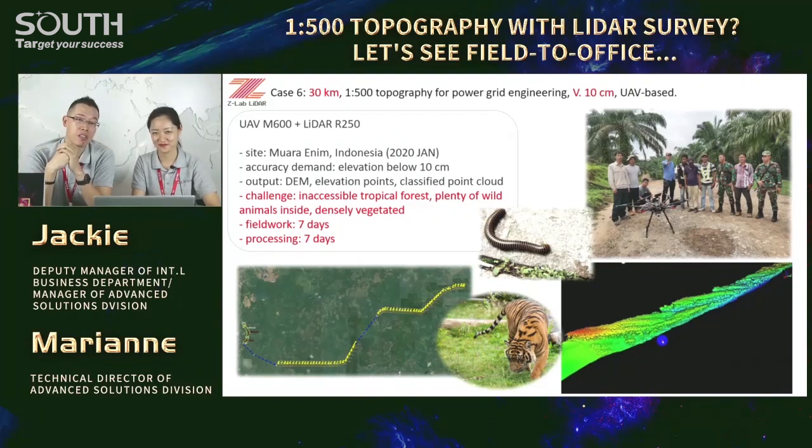First one, why not use UAS photogrammetry for this survey job? You know, the client demanded 10 centimeters in elevation for this survey job, right? It's hard to guarantee that with drone mapping. The survey zone is elevated and vegetated.